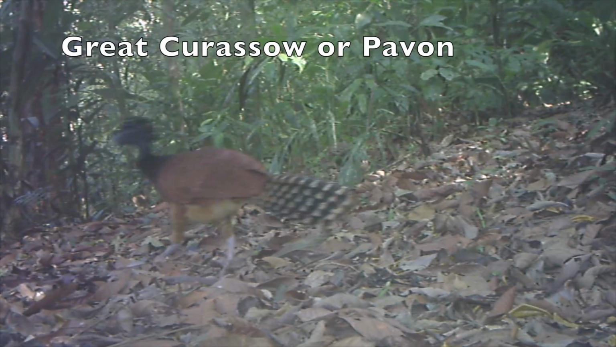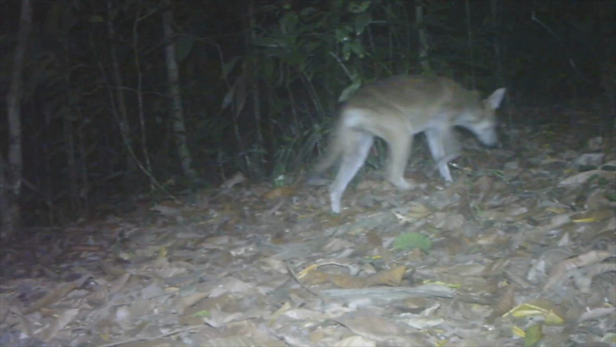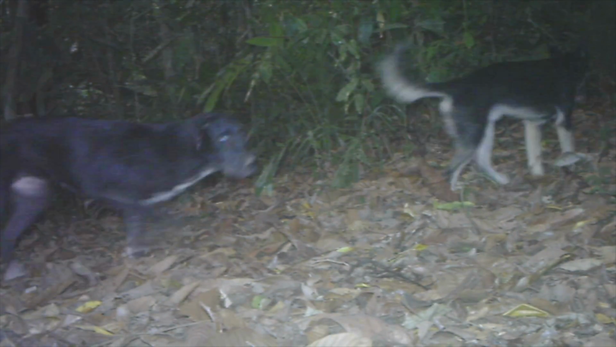This is a large female curassow, sometimes called a pavone. It's a new residence to Costa Rica, the coyote. And these are some other dogs, and interesting enough, they go down the same trail as the coyote.